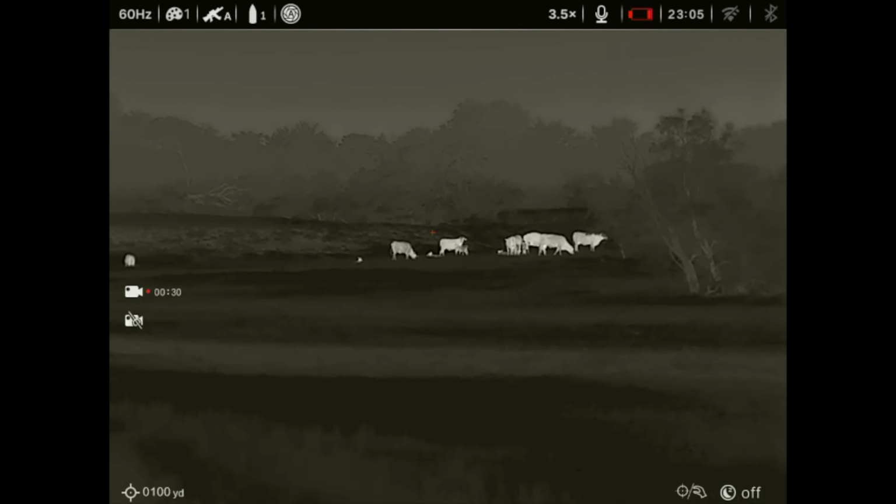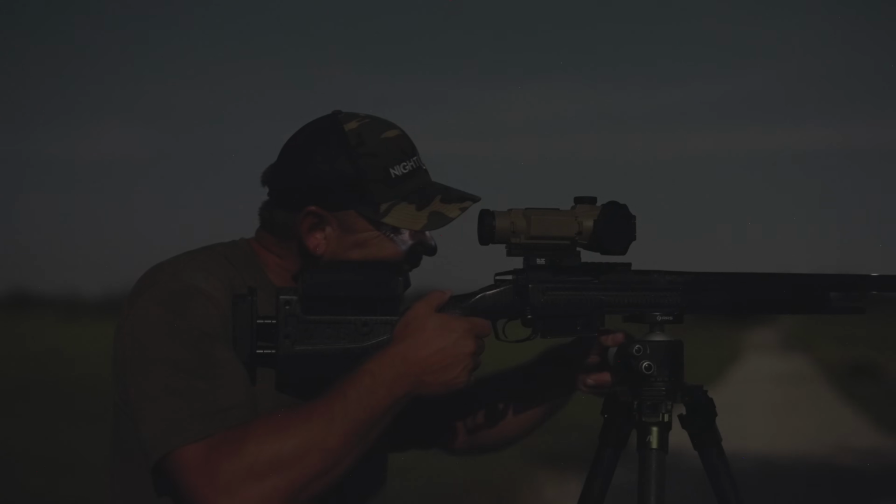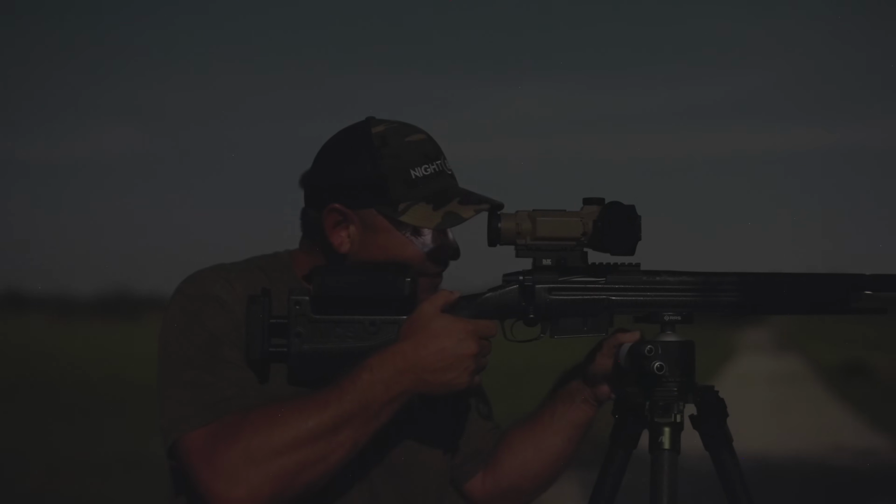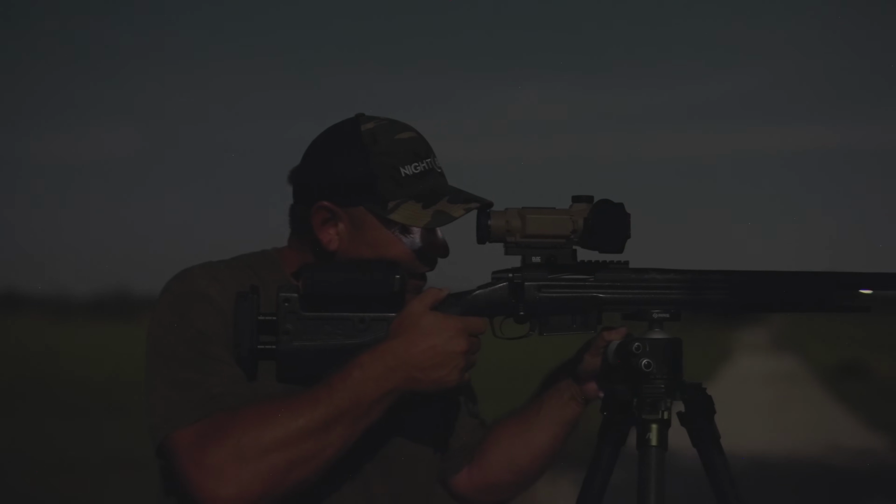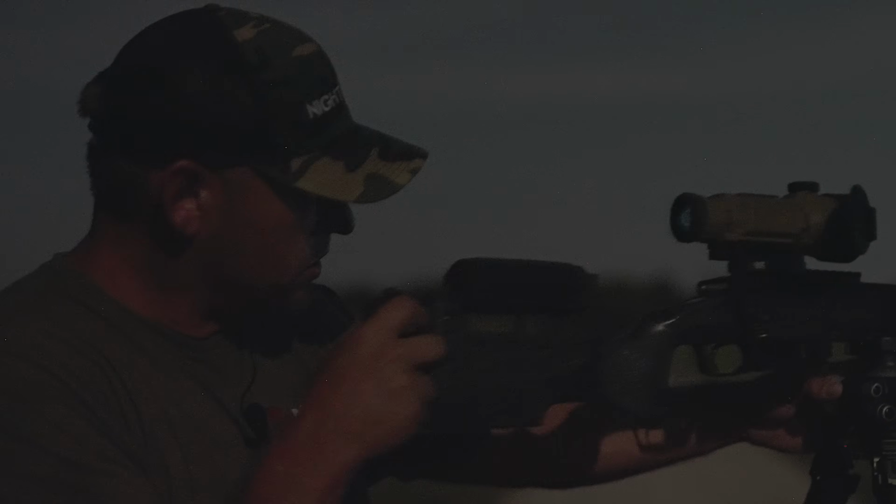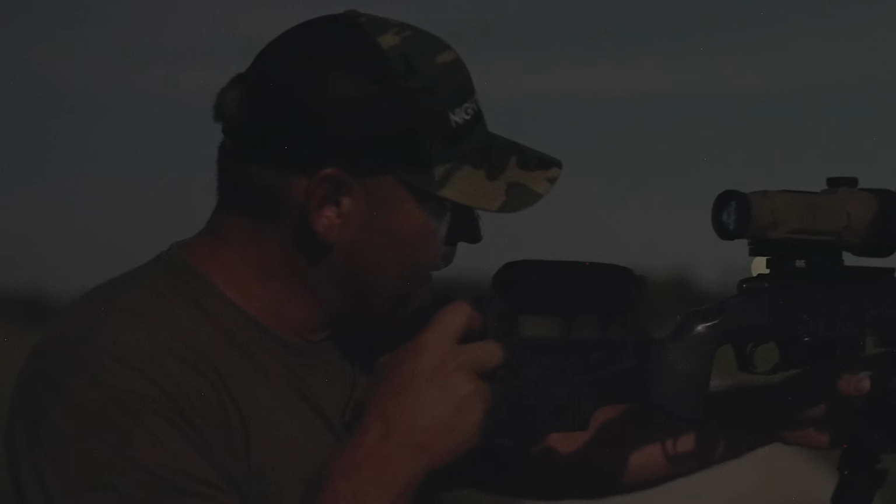I may be wrong on that, but it's either a 3.5 or 4. I can just tell there's more magnification here than my Bolt, the 1024. But quite honestly, this thing may look better than my 1024. It's smoother. The very first thing I noticed is there's absolutely zero lag to this scope.